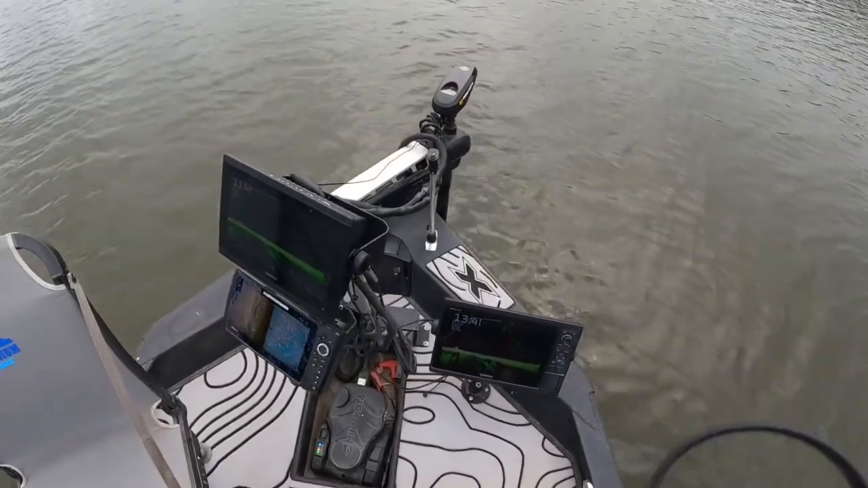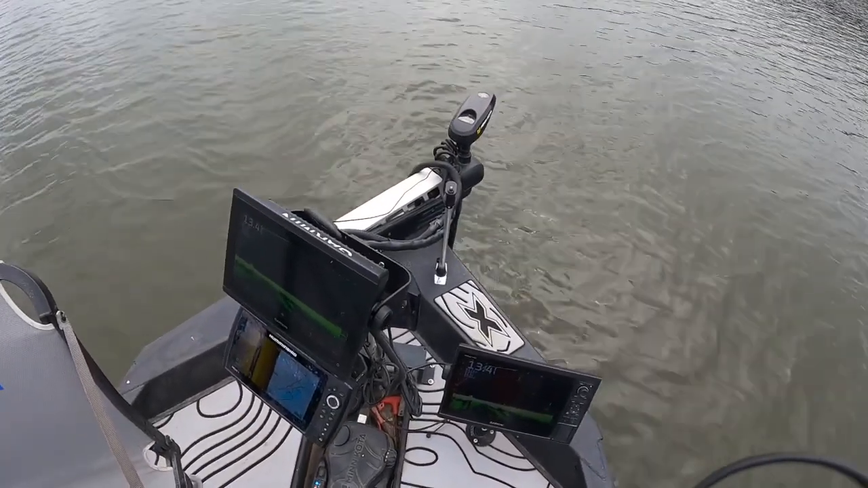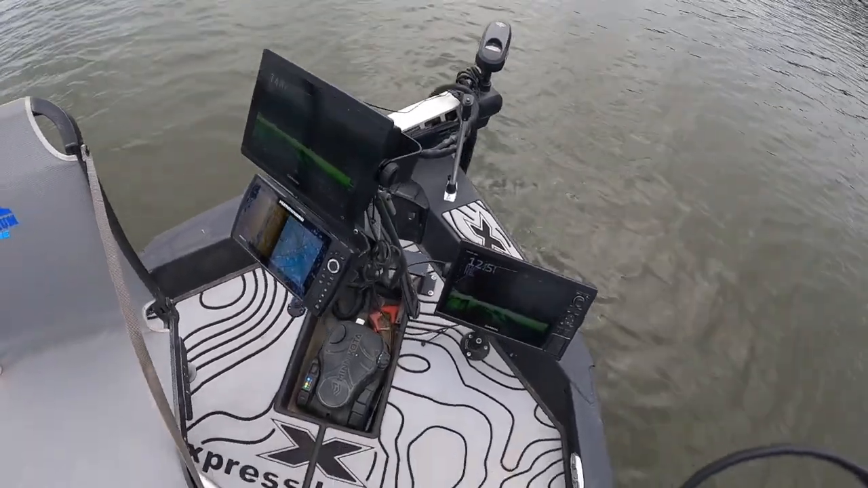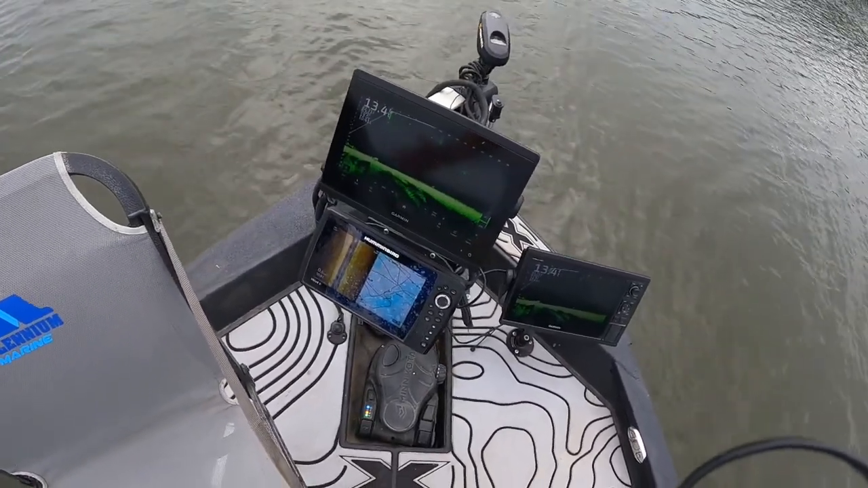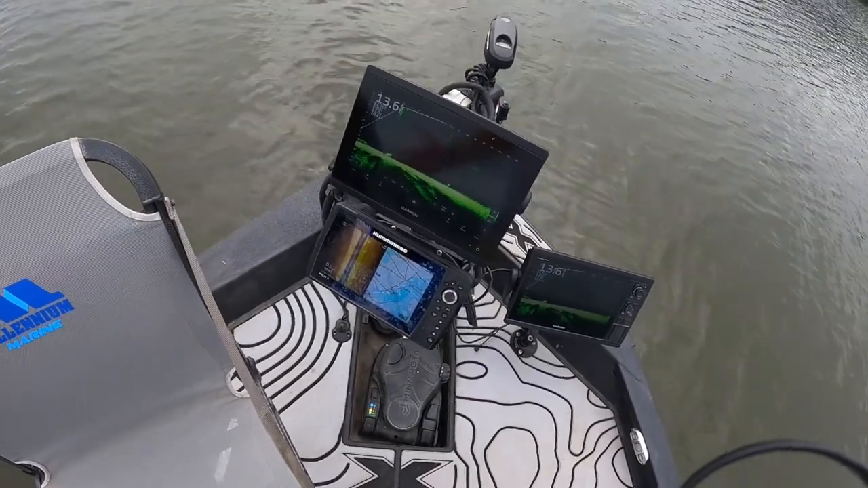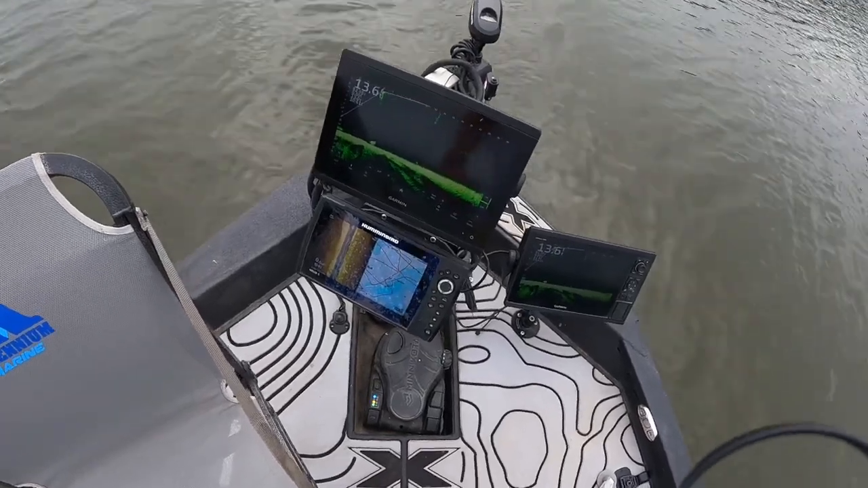Up front here, got a Minn Kota Ultrex 24 volt 80-pound thrust. I really like that trolling motor. And then here, one of our Livescope screens is 8412. I've got it where I can run an LVS 32 or the LVS 34 transducer, Livescope transducer. I can alternate between the two.